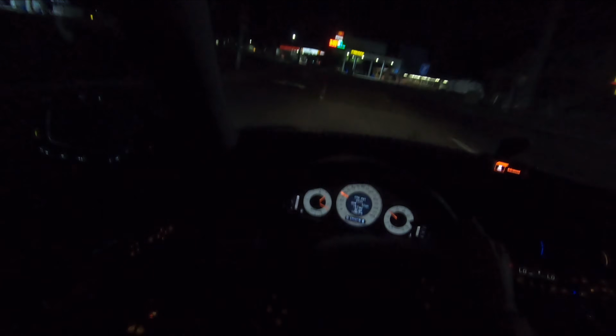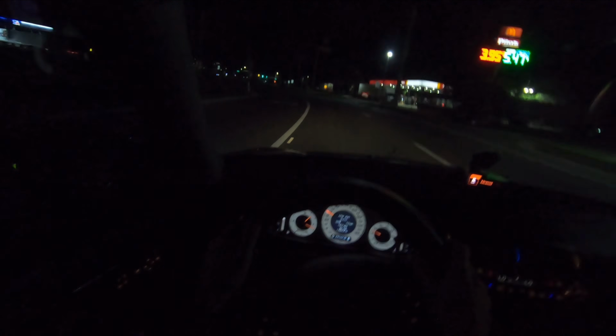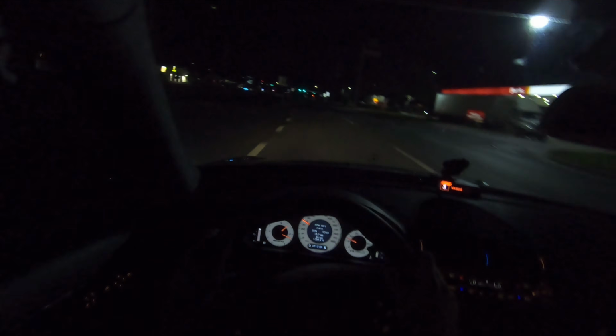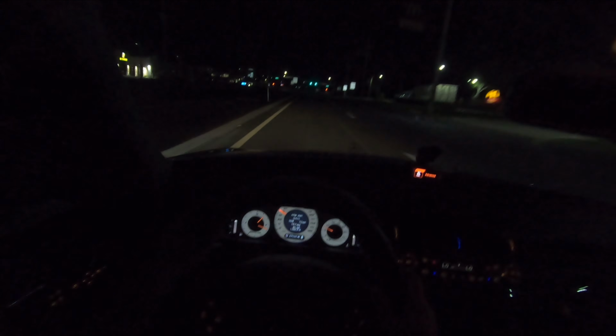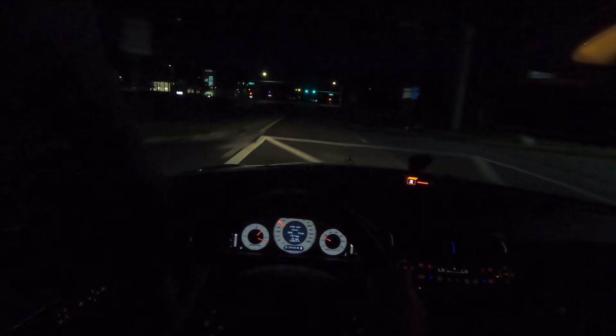Well, the car feels relatively fine. A little while ago, I had a hiccup with this car, with the throttle response. I put my foot down and it refused to go anywhere. It just stayed at the speed it was. So it's very interesting. Have to look into that. But that's gonna be all for tonight.